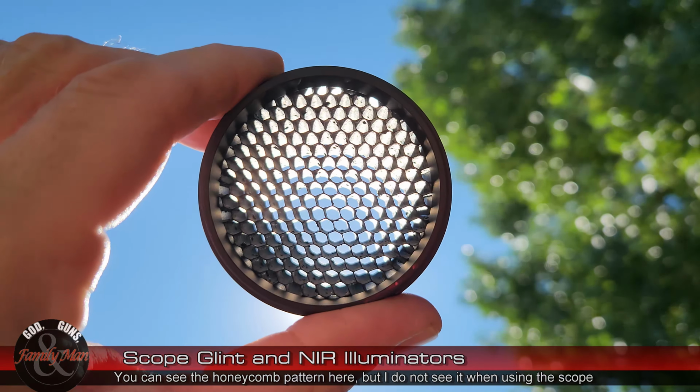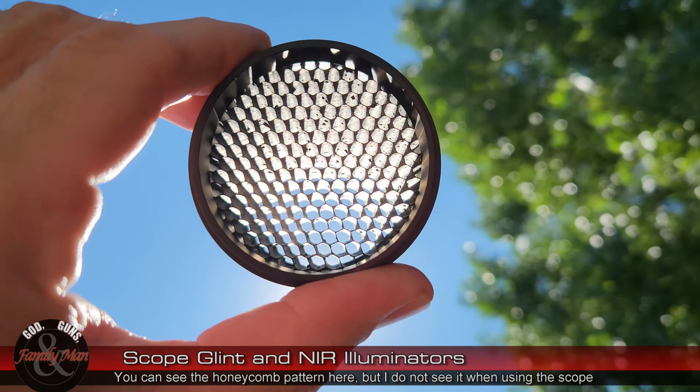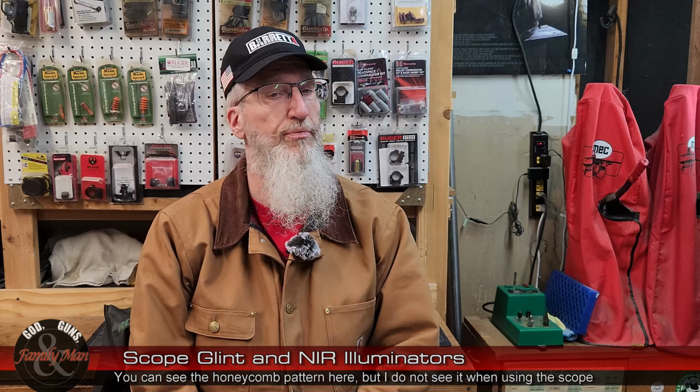So while scope glint is kind of a rare occurrence under full daylight conditions, the ARD device probably absolutely eliminates it, or nearly eliminates it, under a daytime scenario, and greatly reduces it, almost eliminates it, under the nighttime scenario, especially if you need to be concerned with those night vision devices.